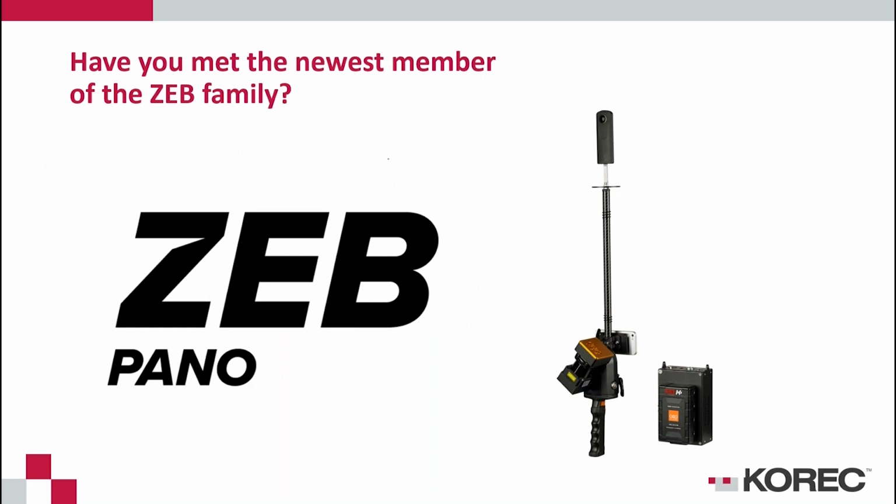Cool. Cheers, Ben. Yeah, so this is a new accessory that we recently launched for the ZEB-REVO RT called the Zeb Pano. As you can probably imagine from the image, we're using 360 imagery alongside the ZEB-REVO RT to help capture more fully the environment around you. I think one of the key things is that lots of people in the downstream workflows have not necessarily seen a point cloud or are really accustomed to using it.